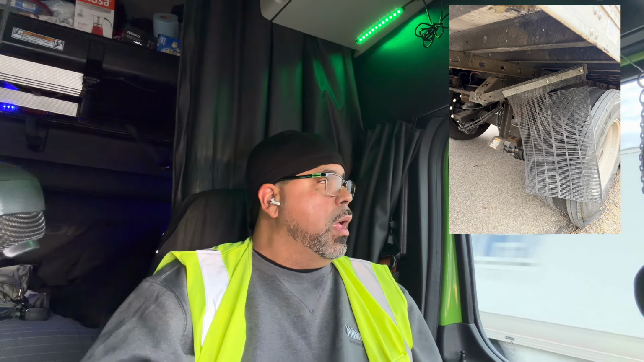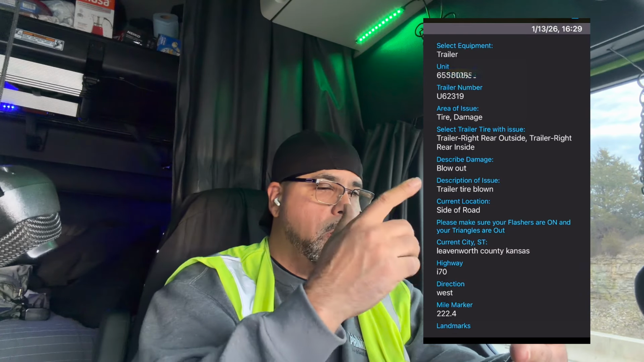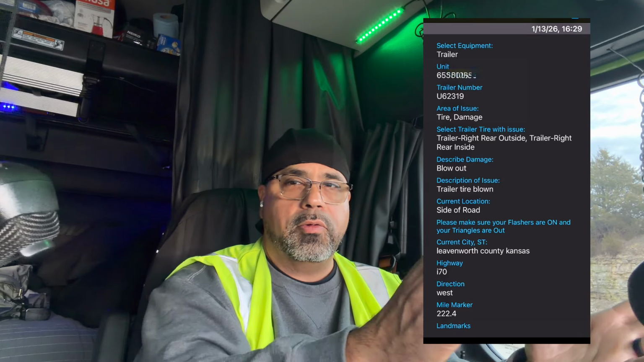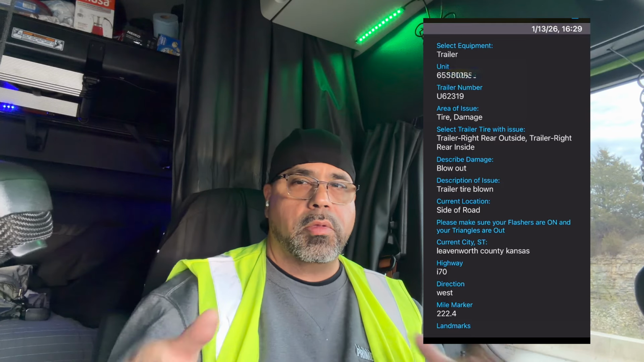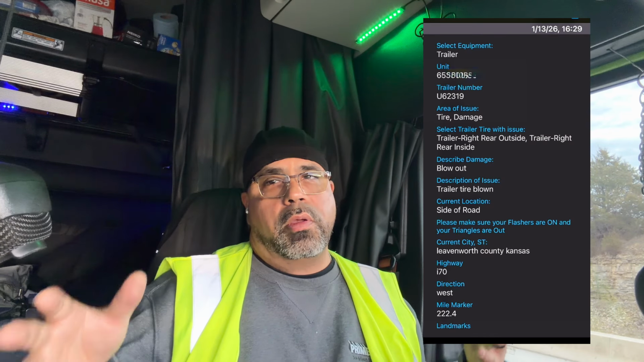So I took pictures and gave all the details to Road Assist on the app. We have an app on our phone. They want to know your truck number, your trailer number, describe the damage, blowout, what tire was it. It was the right rear outer tire. If you run in doubles, or we run super singles, so it's just the right rear.